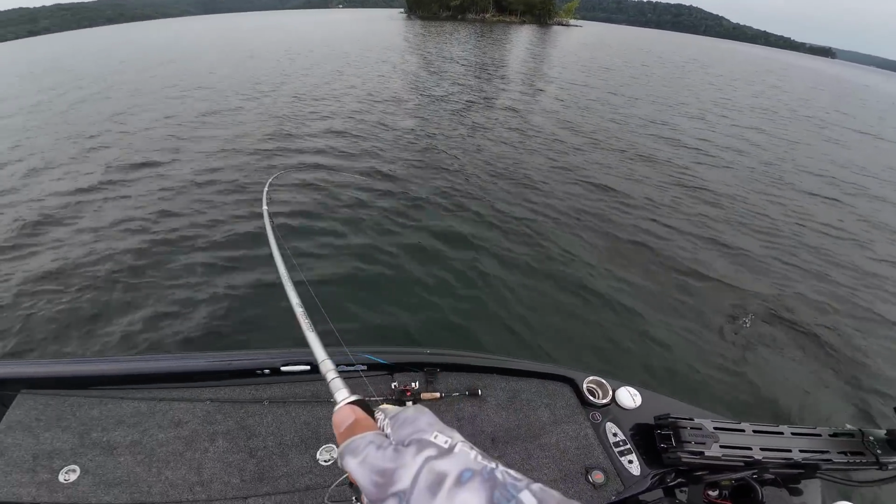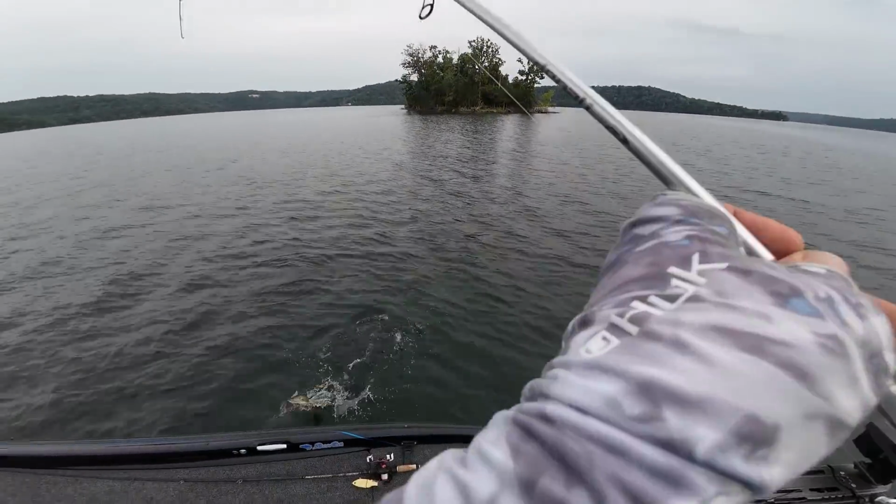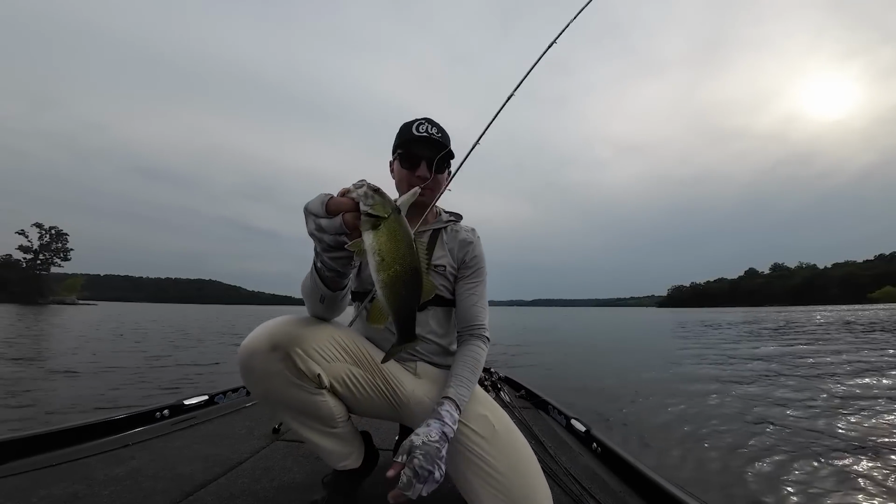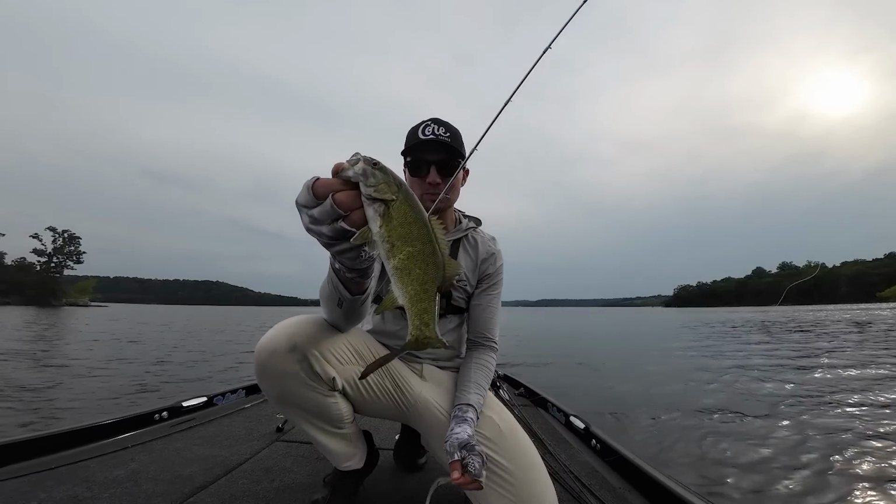Oh golly, he came up and hit that thing right at the boat. Oh my goodness, what happened here? Look at that. This is what's been slapping at me this whole time. I don't know how I hooked that fish. I hooked him straight through the back somehow. That's what's been hitting me this whole time.